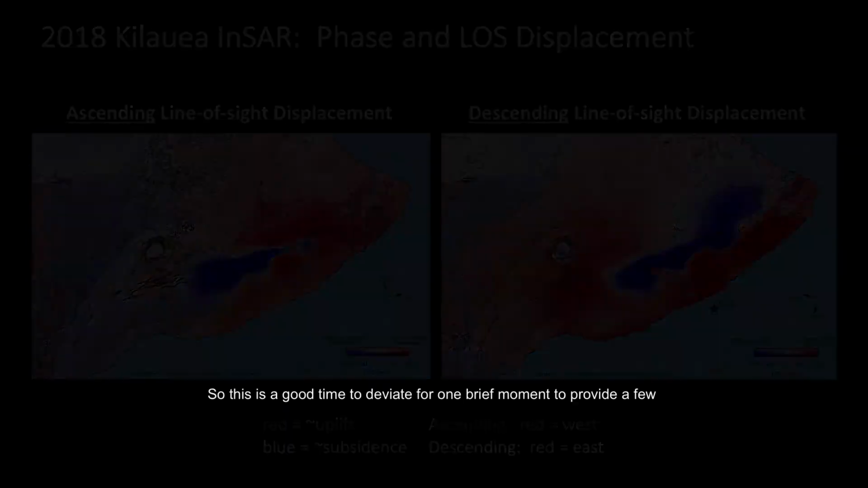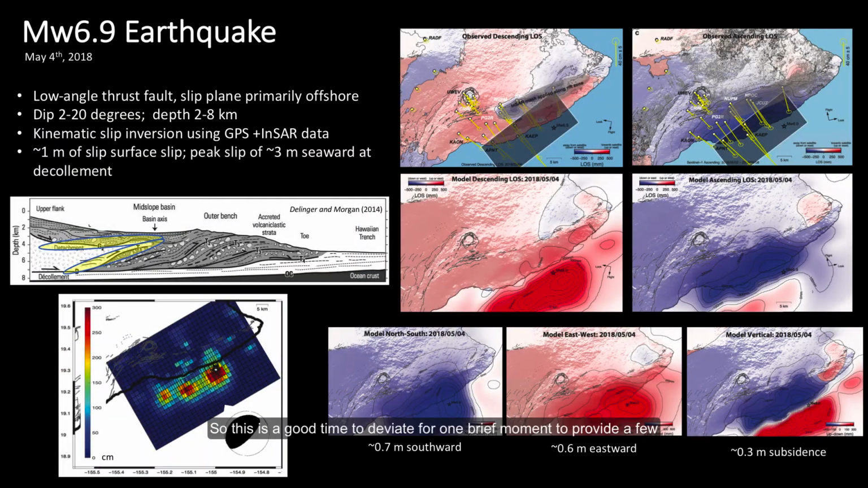May 4th. So this is a good time to deviate for one brief moment to provide a few words on the magnitude 6.9 earthquake that occurred on May 4th, 2018. This was the largest regional event in 43 years, which displaced a substantial section of Kilauea's south flank, estimated between 1 to 3 meters seaward. Its epicenter was just offshore, and this earthquake was a thrust event with a preliminary focal depth of about 2 kilometers on a plane dipping 20 degrees inland.